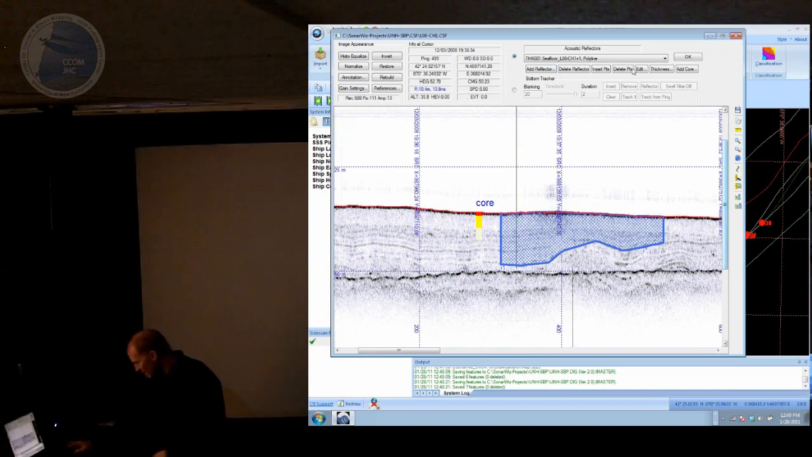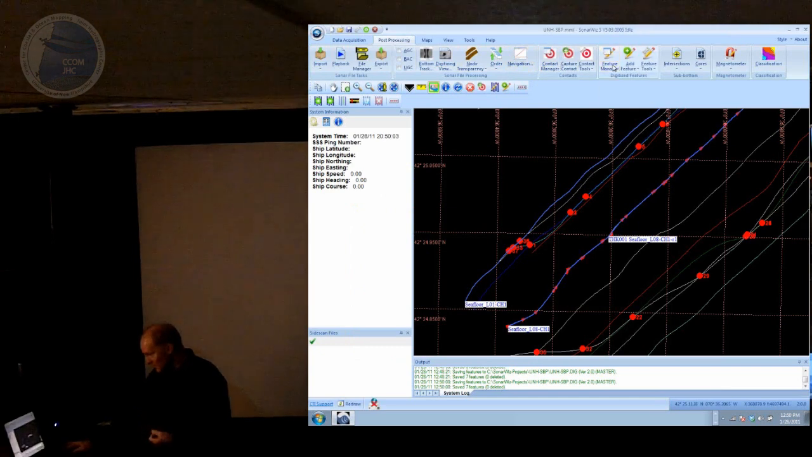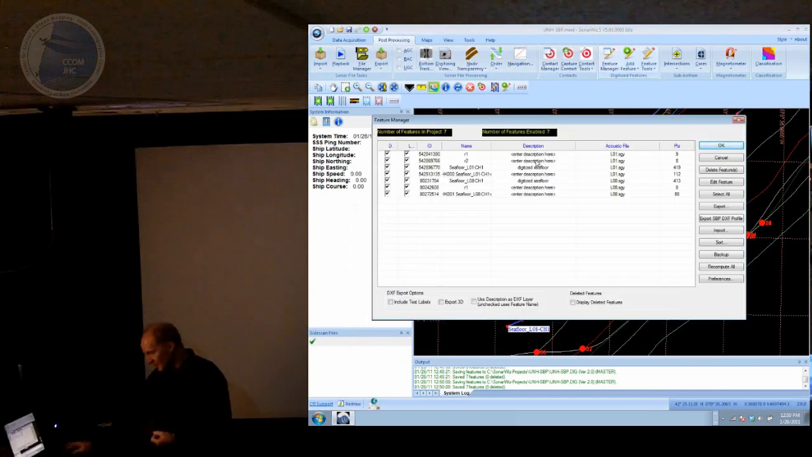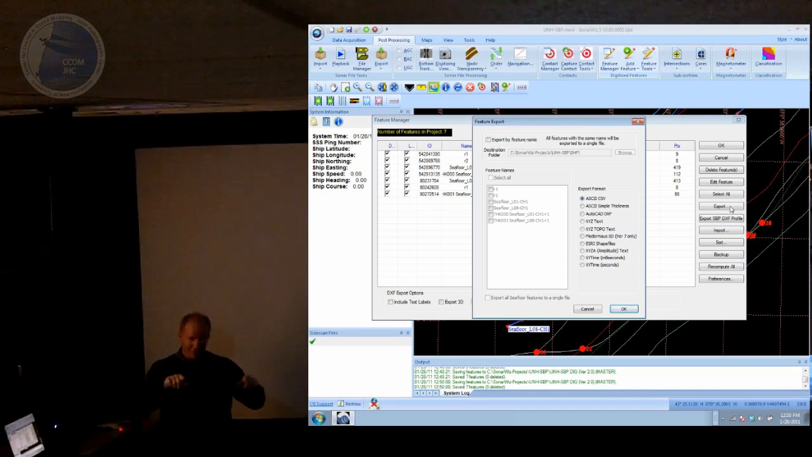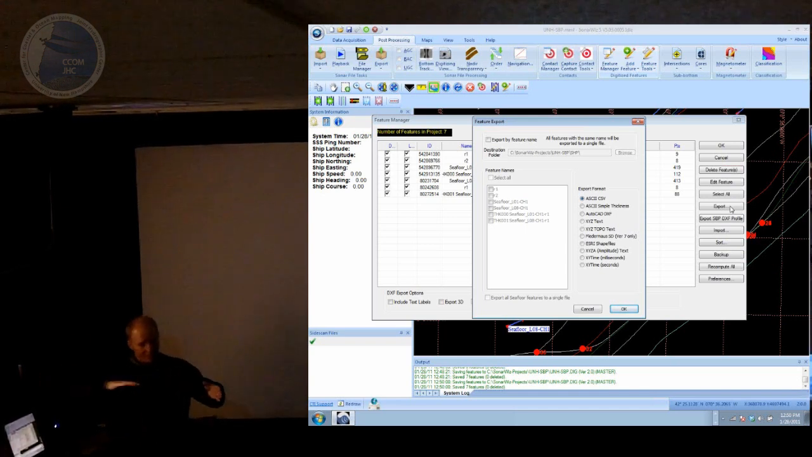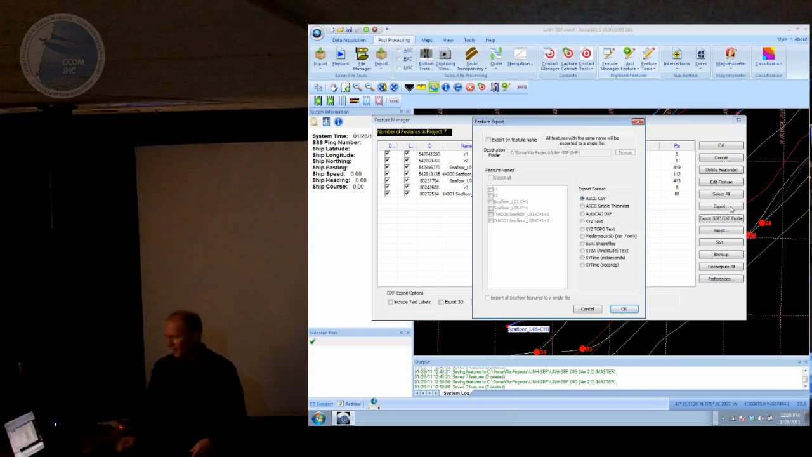Sure, I'm leaving out many things here, but once you've digitized all these sorts of features, you can use the feature manager to do something interesting with them. You can export them in lots of different ways. You can have several different file formats. You can take maybe all your R1 reflectors, maybe you digitized that reflector on one line, and the next line, and the next line, and you want to be able to build an ISO map from all the R1 reflectors. Well, this is a tool that lets you do just that.